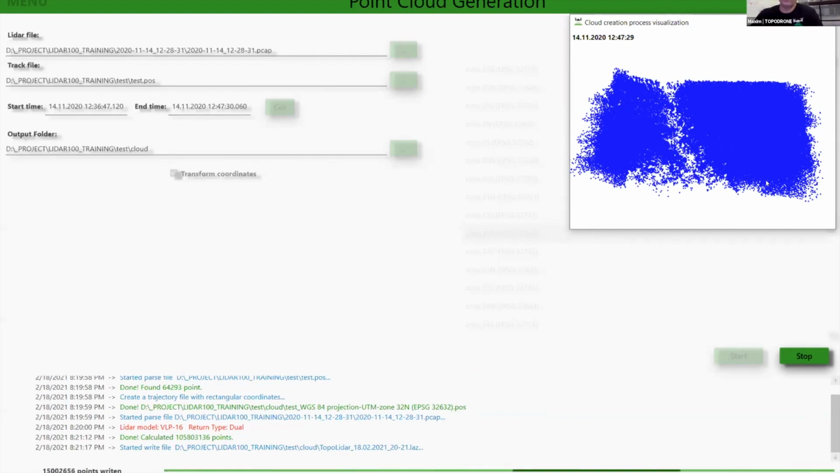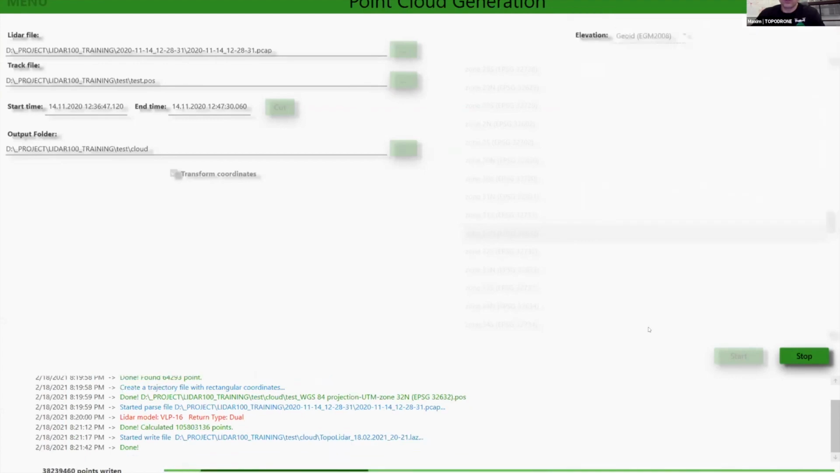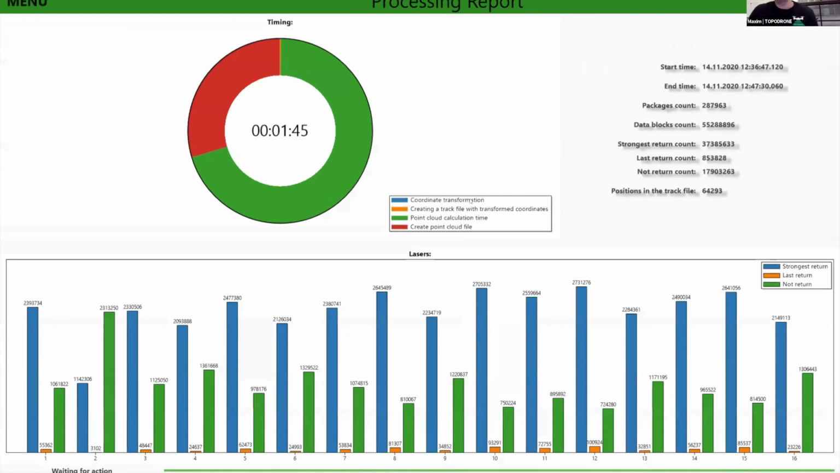And we will get the result. So right now our point cloud was generated, and it took us 1 minute and 45 seconds.